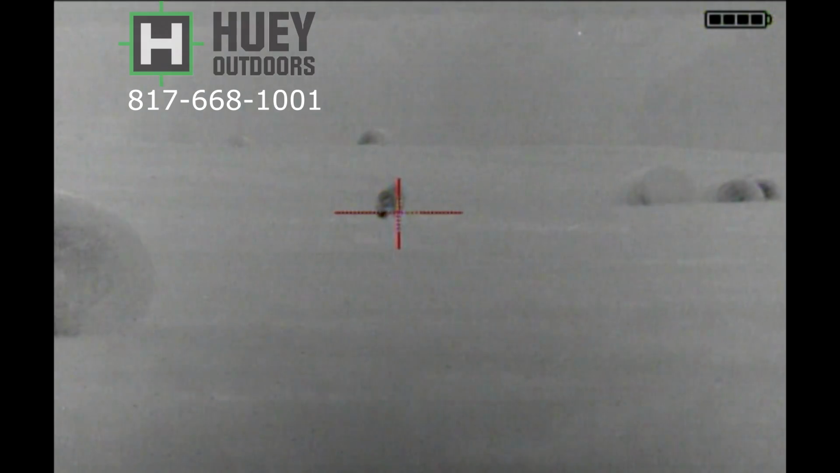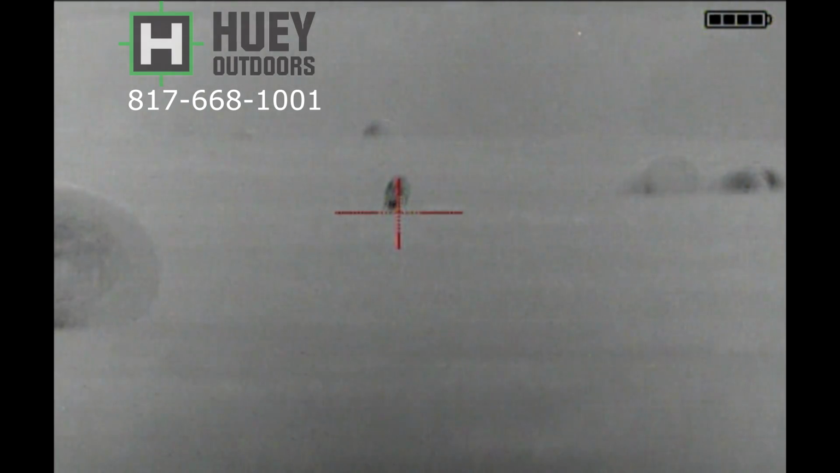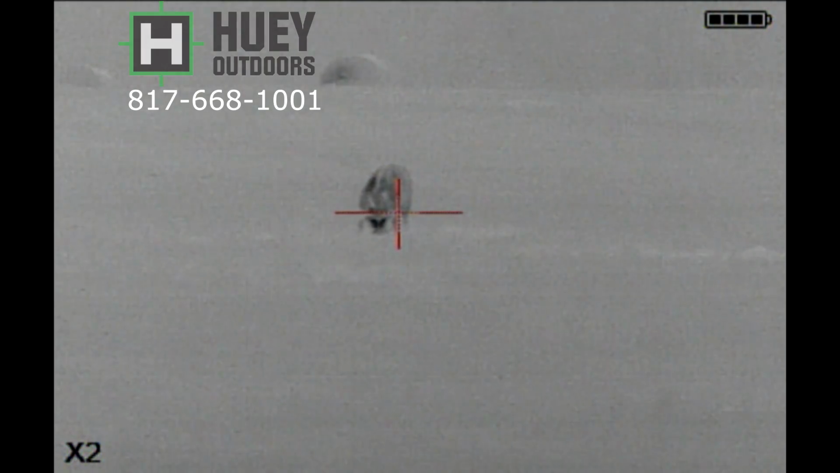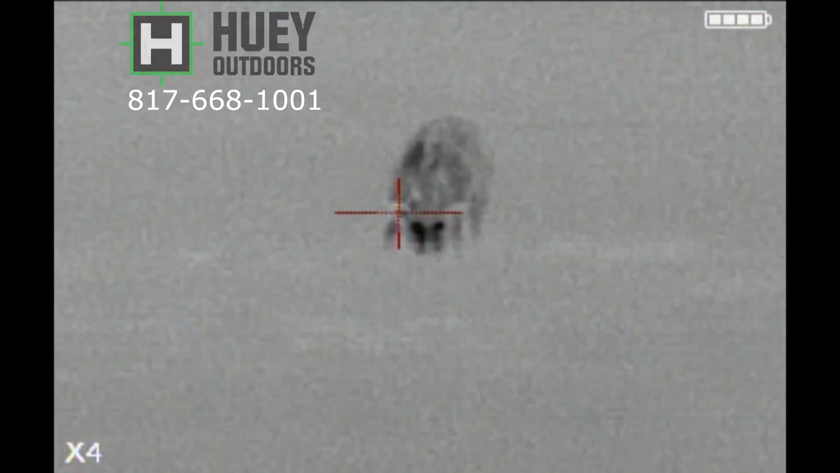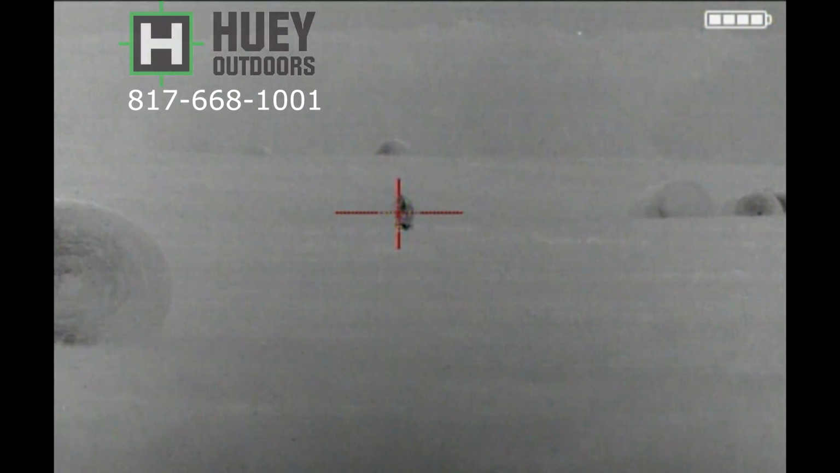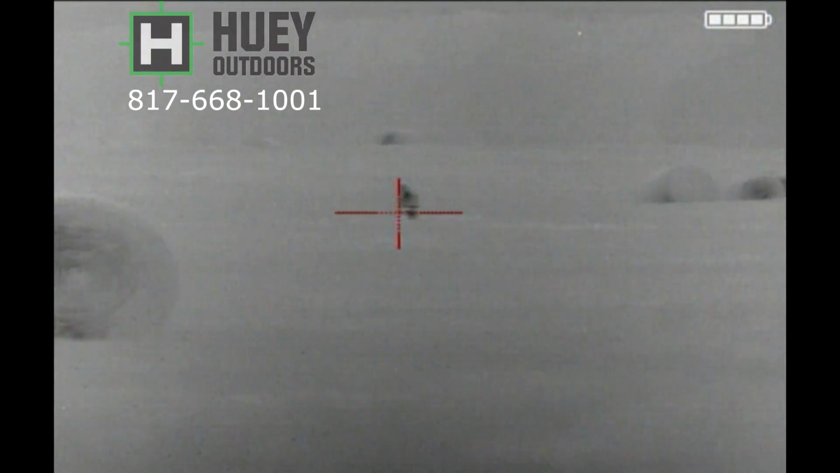Alright, this was the prototype. You can see the crosshair. That was the prototype crosshairs. Now the crosshairs are all black or white. There's no color crosshairs. So this is the prototype unit, but this is the video out, and just cycling through.